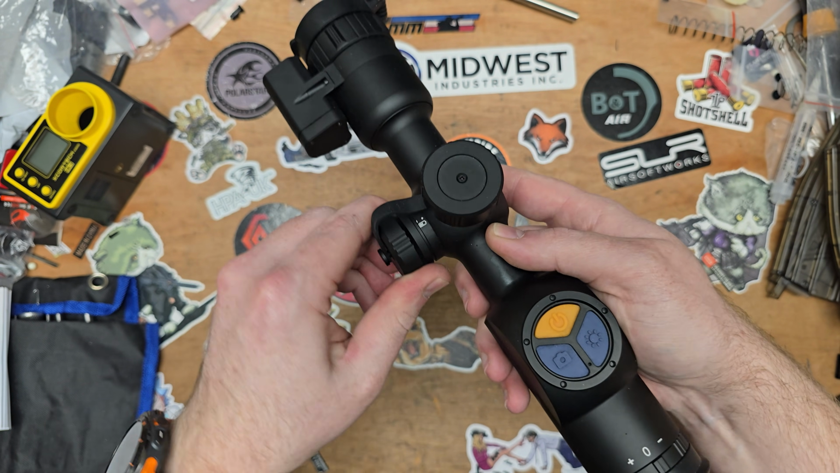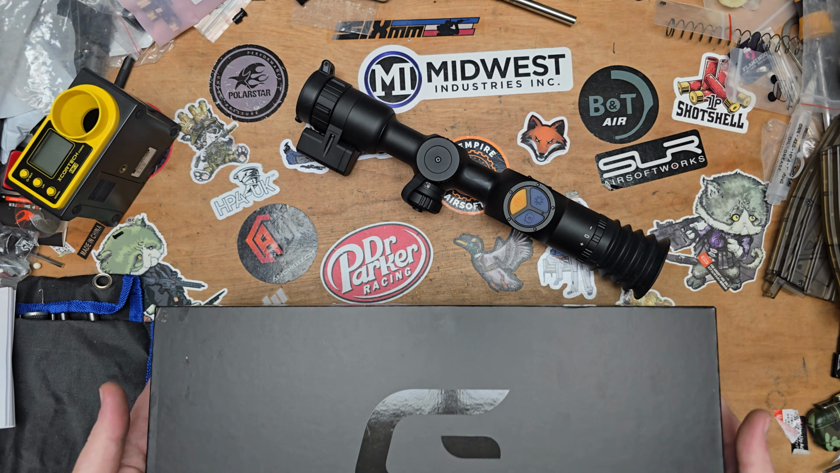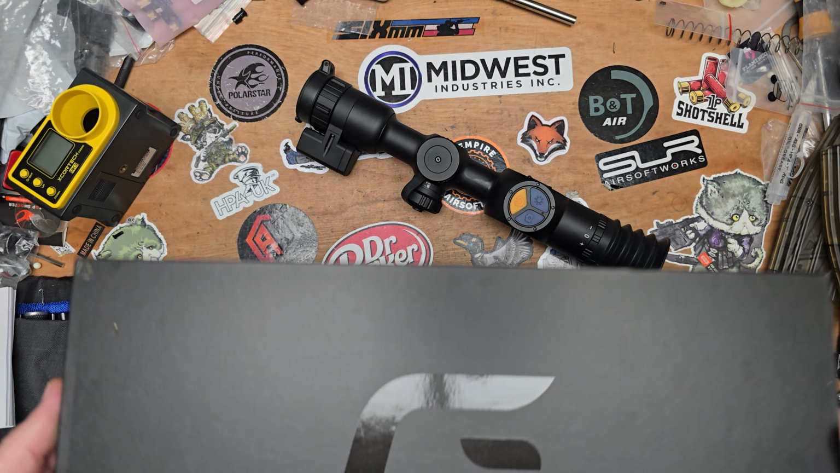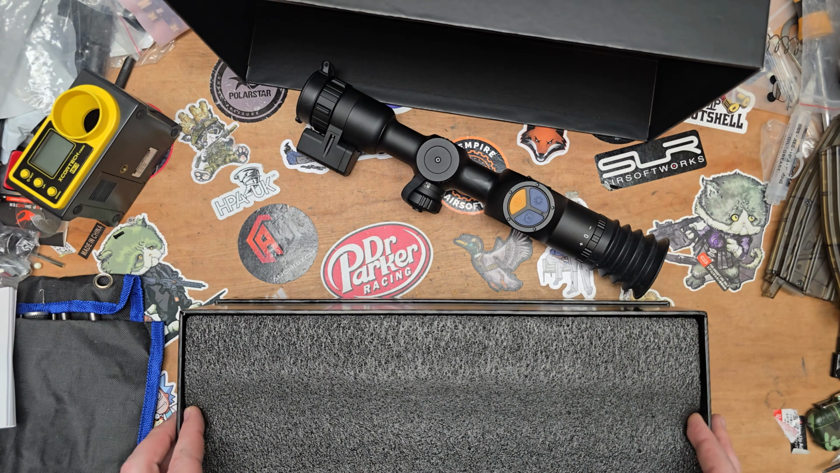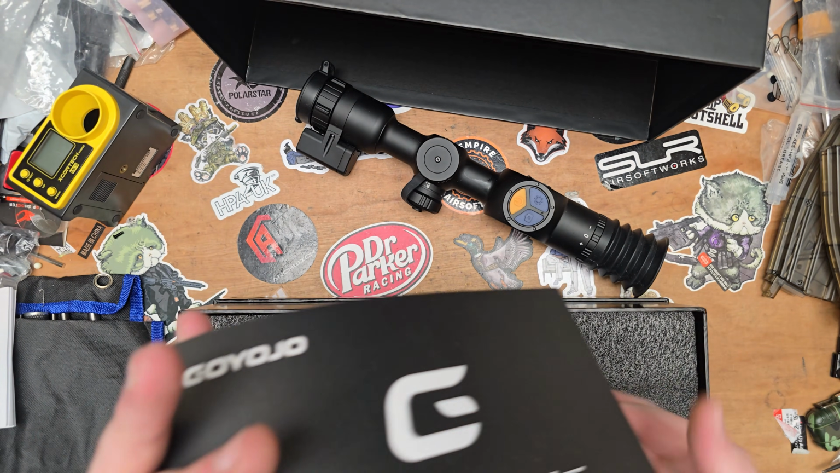You've got a bunch of menus that you can flick through on this thing, and I'm going to show you on the manual here because it's going to be very difficult to see it on camera. Let's grab this here.